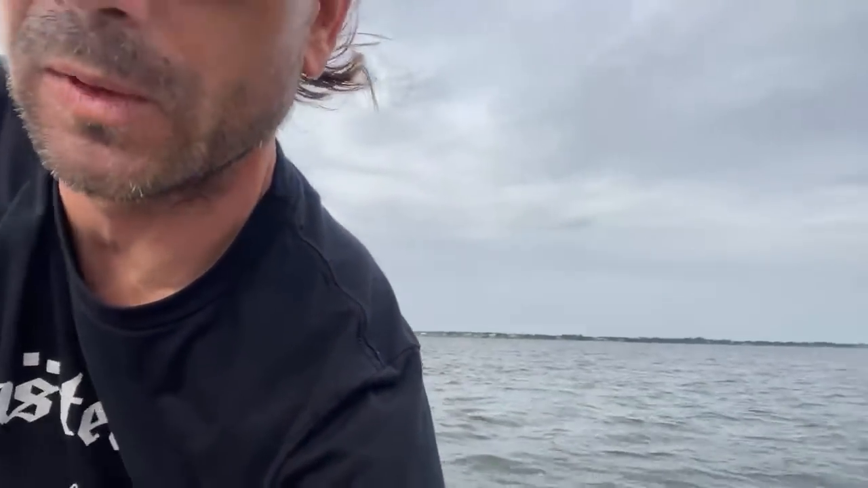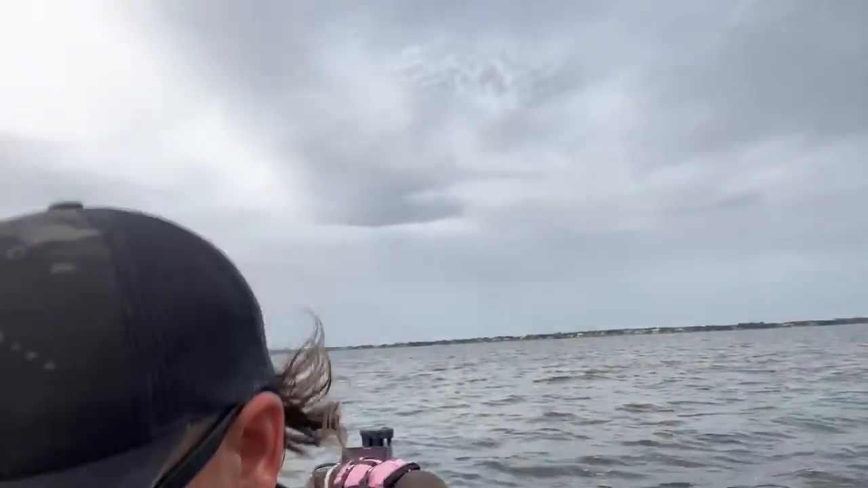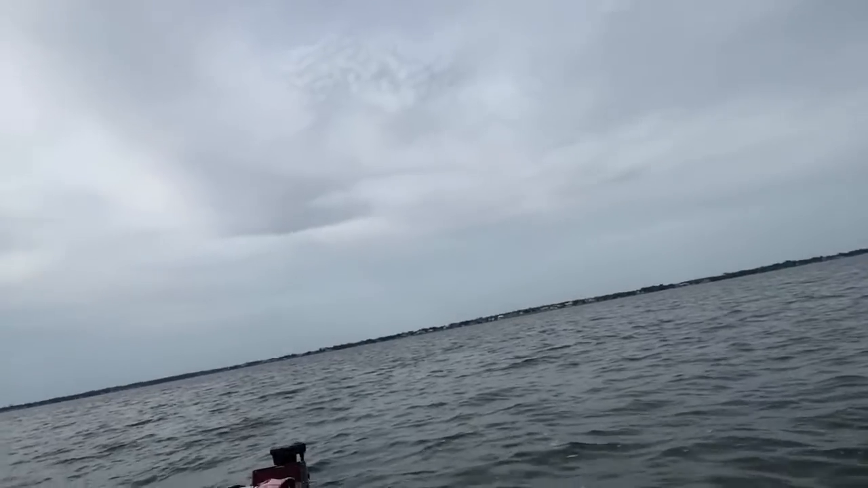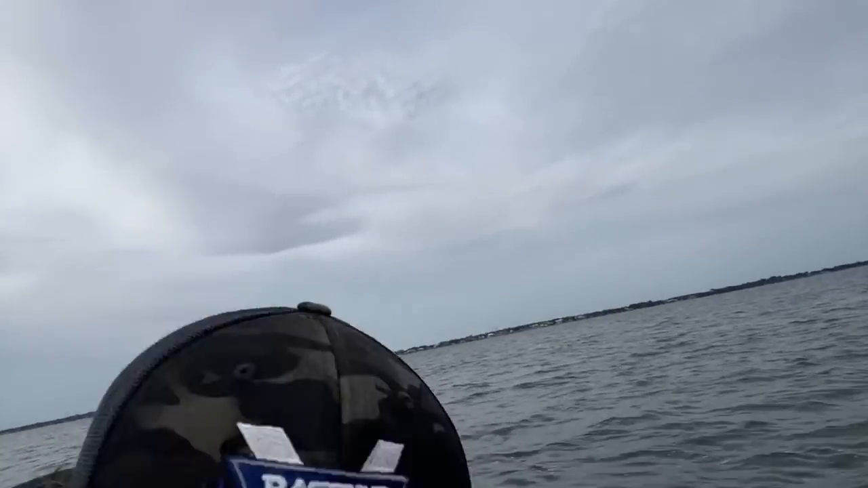Plus, we can see Bug. That's true. You can see the dog freaking out when I catch a fish. This dog does not come out that much in summer, but when he does, boy, he loses his mind because he's like, bro, I haven't been out. I love fish. I want to eat them.